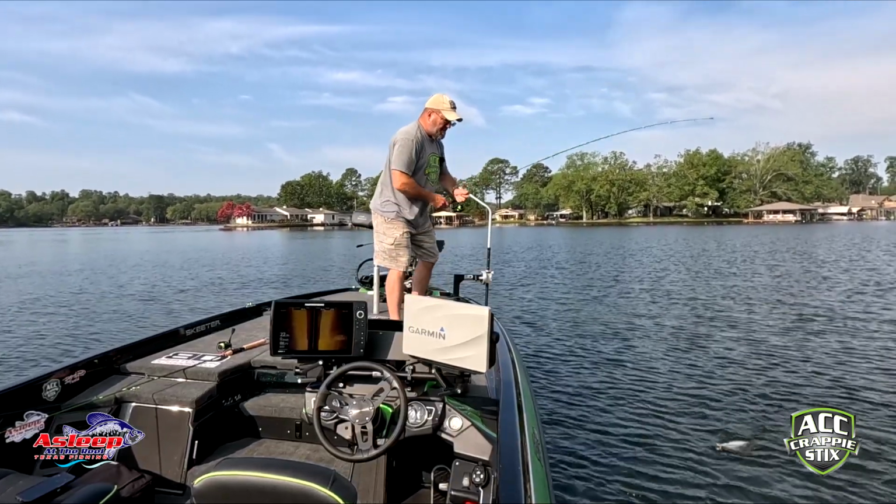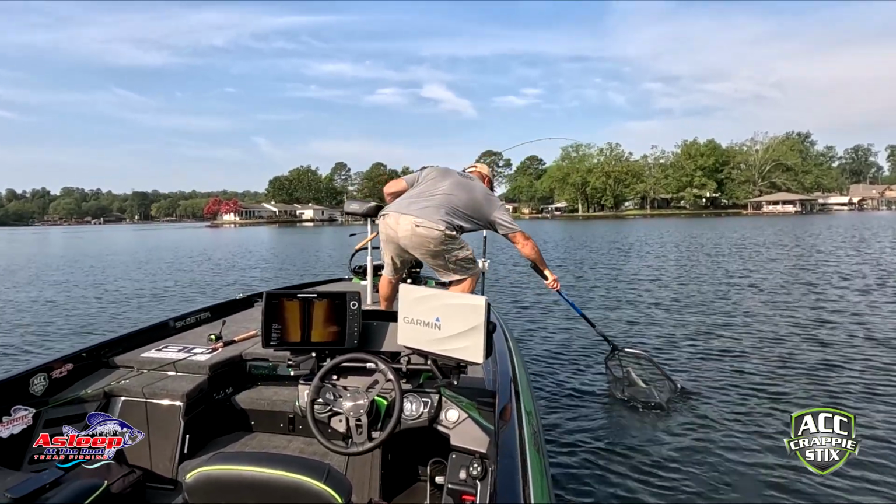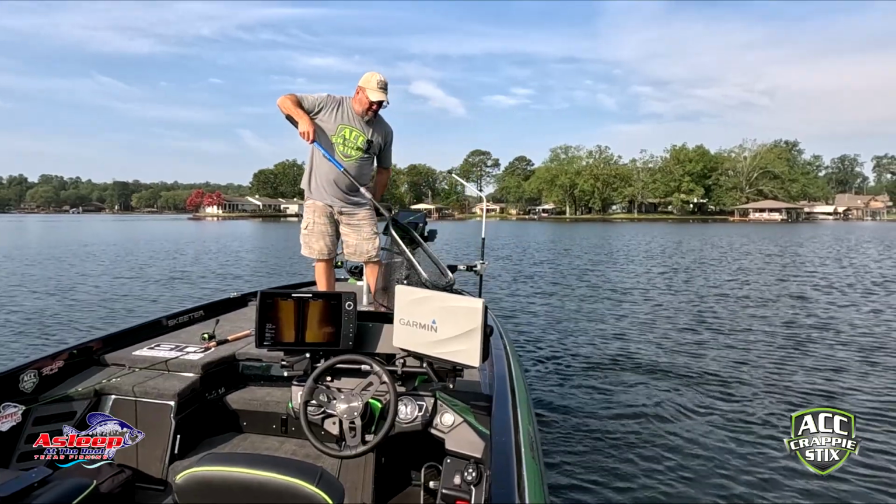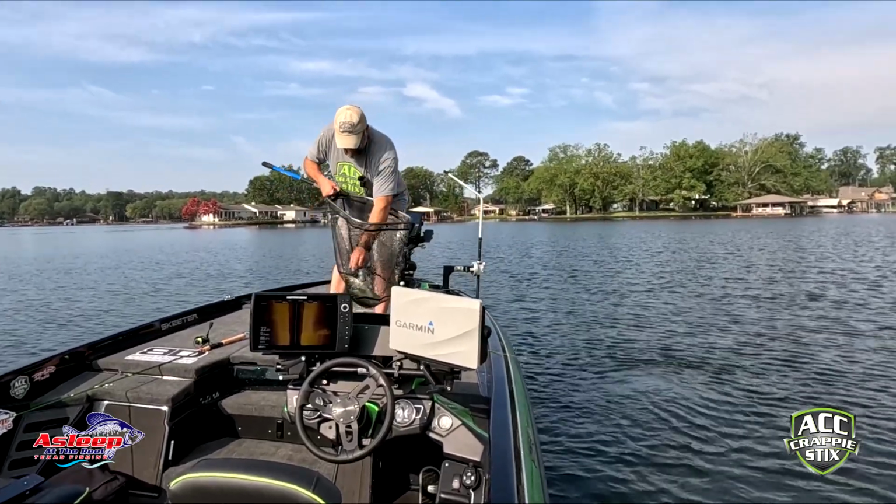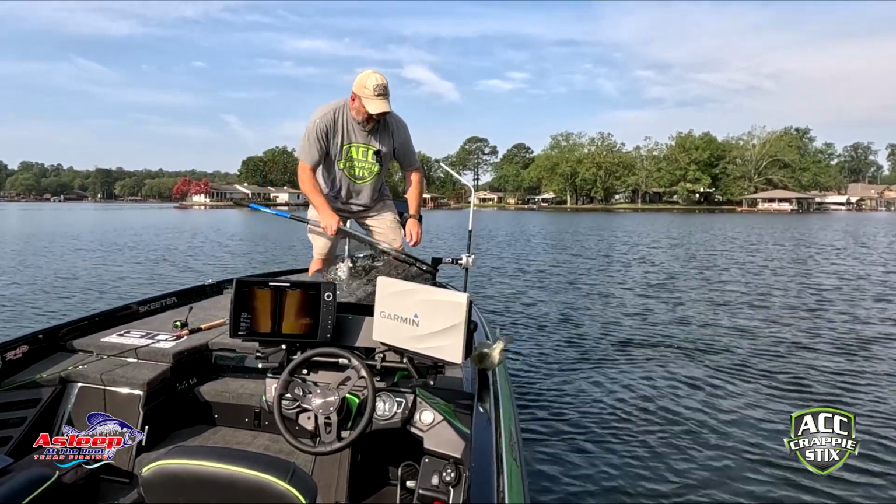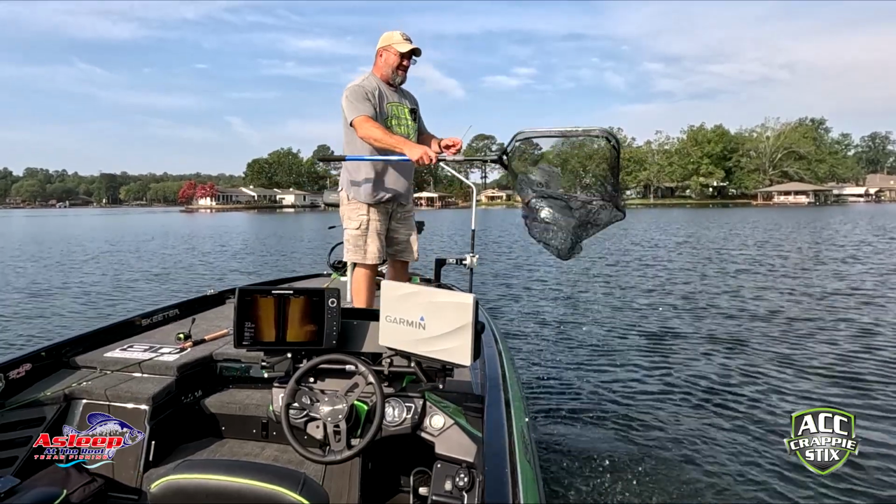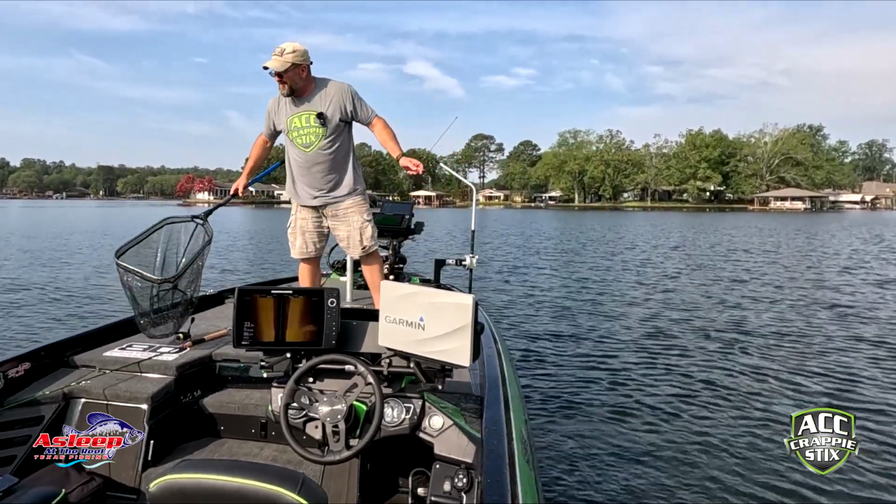Another nice crappie. Yeah. Yep, you got all. I don't know if you got to see that or not.